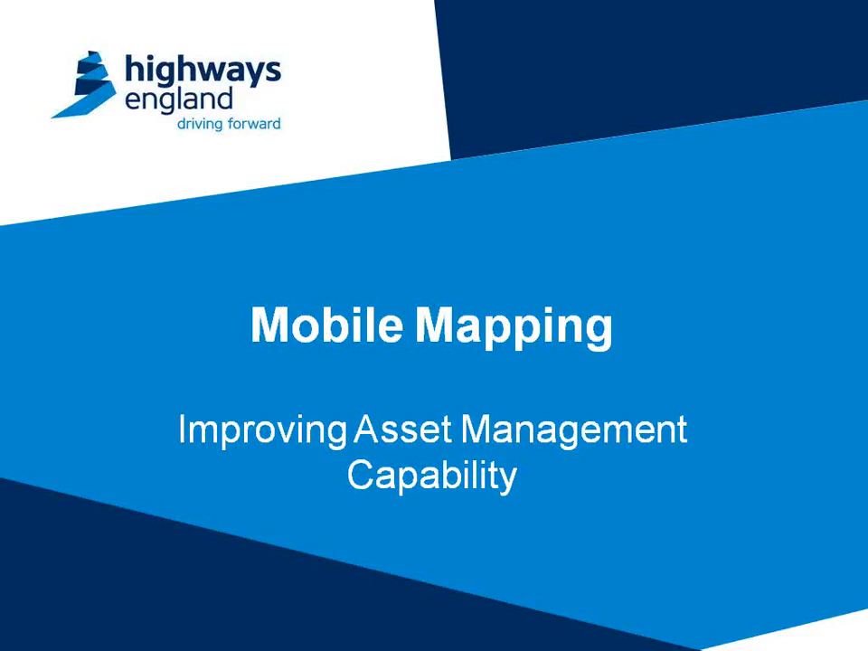So it is a complex portfolio of work. My job today is really just to provide an introduction to the work that we have been doing around mobile mapping and how we're using that to improve our asset management capability. Before we get on to the main body of the presentation, I'm just going to cover a little bit of background about who Highways England are, and perhaps outline to you some of the challenges that we've had to date.